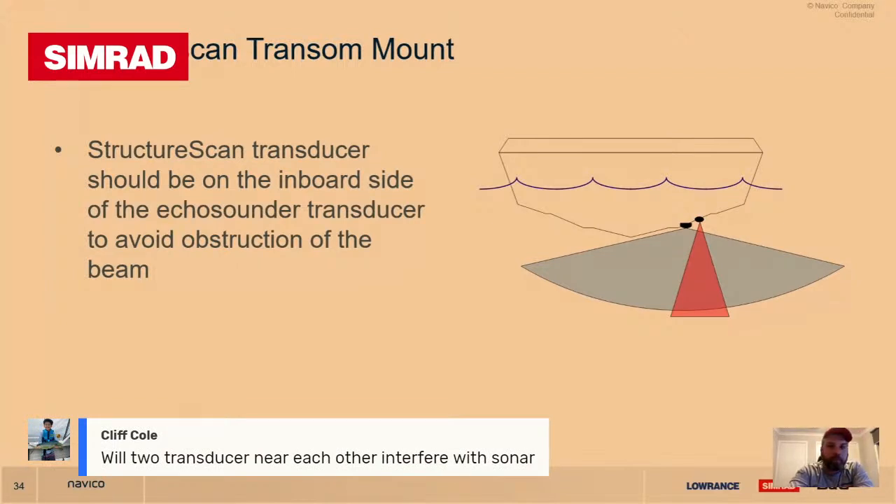So Cliff's asking, if we put two transducers near each other, are they going to interfere with your sonar signal? If they're mounted in a way that they can interfere with each other, as in physically disturbed water from one transducer may affect the other, yes. So they can be close together.